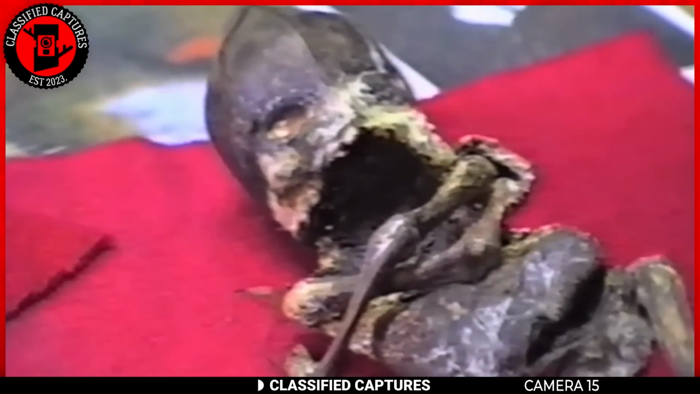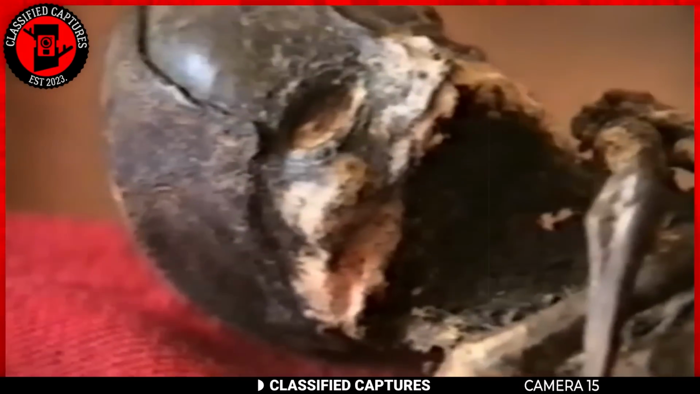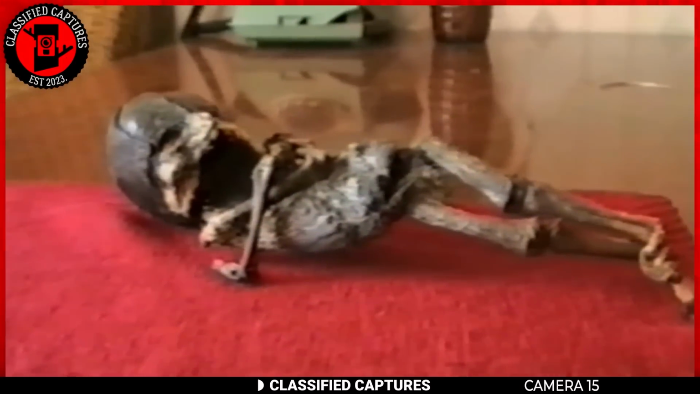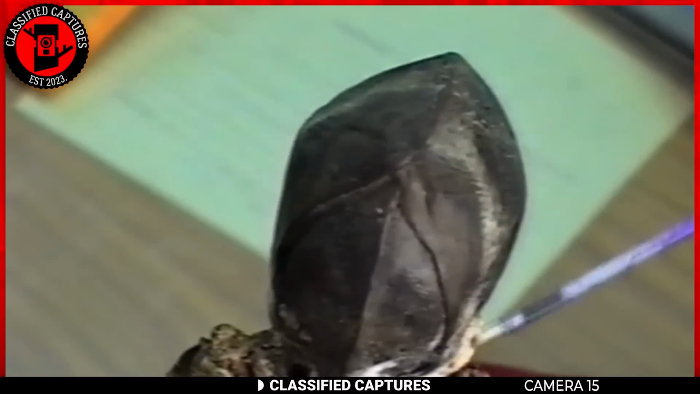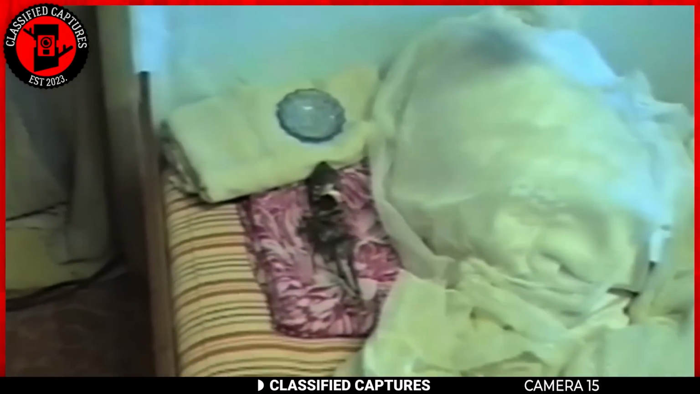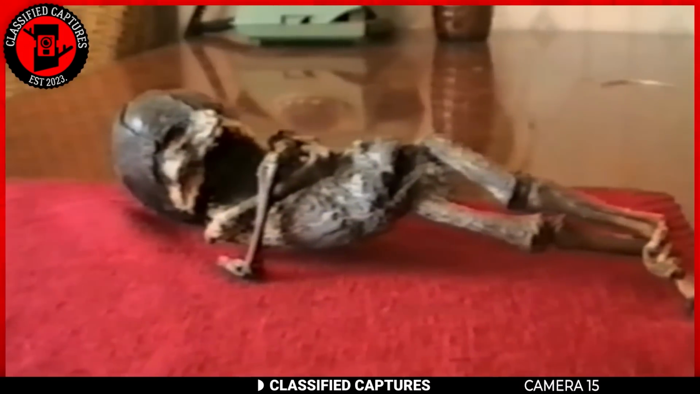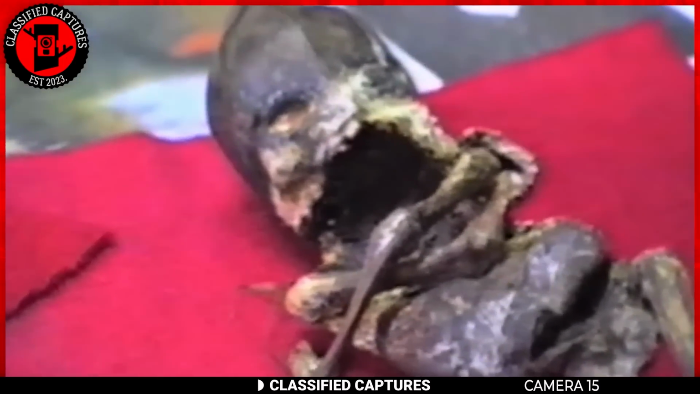Just in case you're wondering, the Alyoshenka, also known as the Kishtim dwarf, refers to the mysterious remains of a small humanoid creature reportedly discovered in the village of Kyolinovoy near Kishtim in Russia in 1996. The discovery gained attention due to its unusual appearance and the speculation surrounding its origin. The creature was about 10 inches, 25 centimeters tall, had a disproportionately large head, and lacked a visible navel, ears, or a mouth. Its features led some to speculate that it might be extraterrestrial in origin.